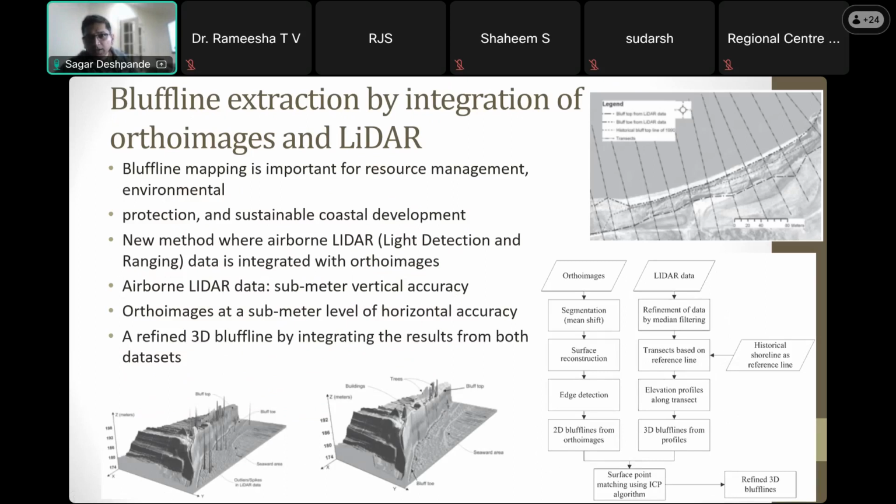In here I had transects laid perpendicular to the shoreline, and then we used 2 data sets. The goal here was, how can we use horizontal mapping from orthophotos, whereas we get the vertical from Lidar, because Lidar vertical is better than its horizontal. And ortho imagery obviously has no vertical to it. So here we did segmentation of the ortho images, surface reconstruction, and got 2D bluff lines.